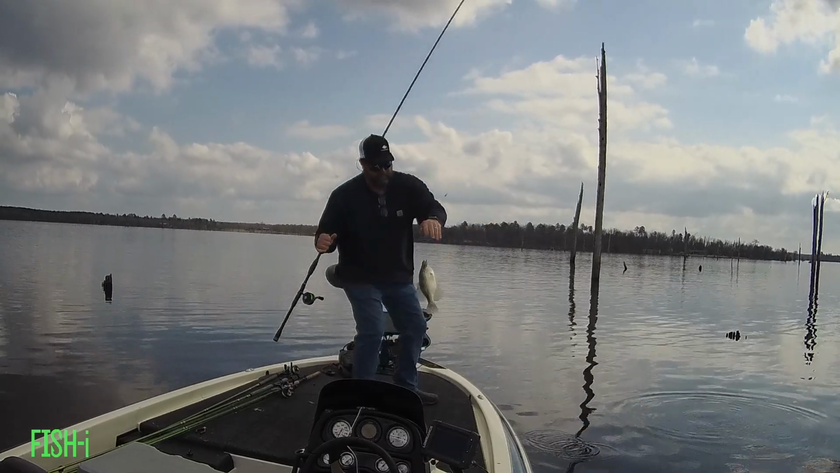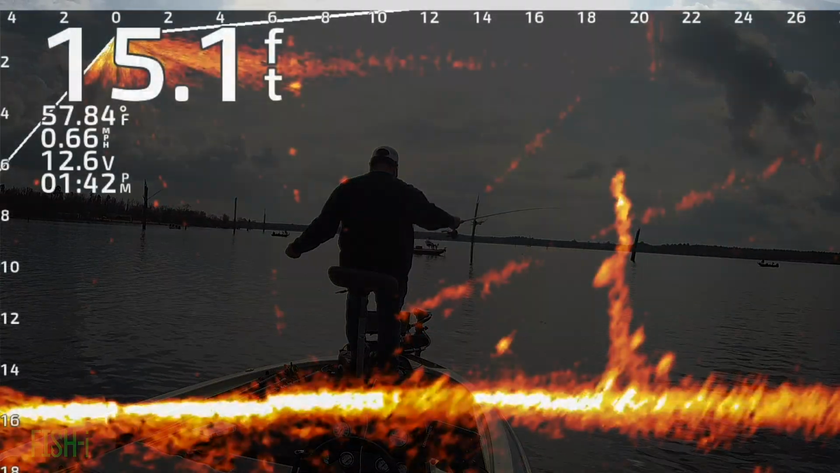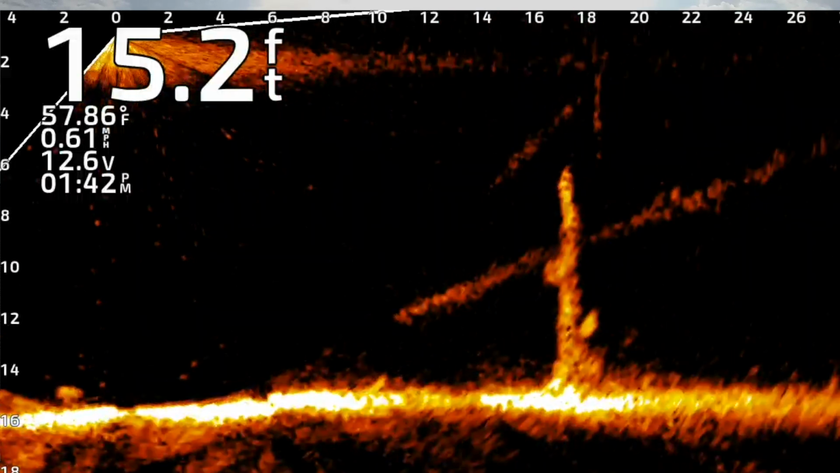As the afternoon warmed up, the fishing seemed to be heating up as well. Got back out in the timber and found some of those that were willing to bite and just had a good time.